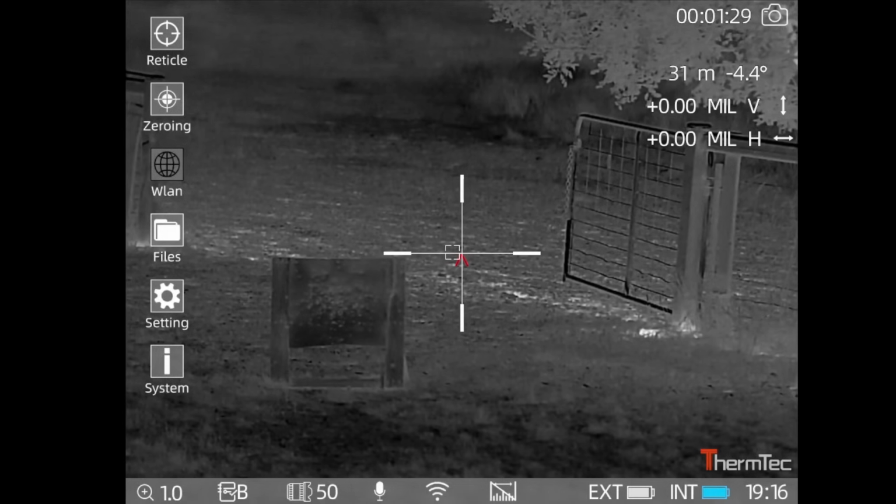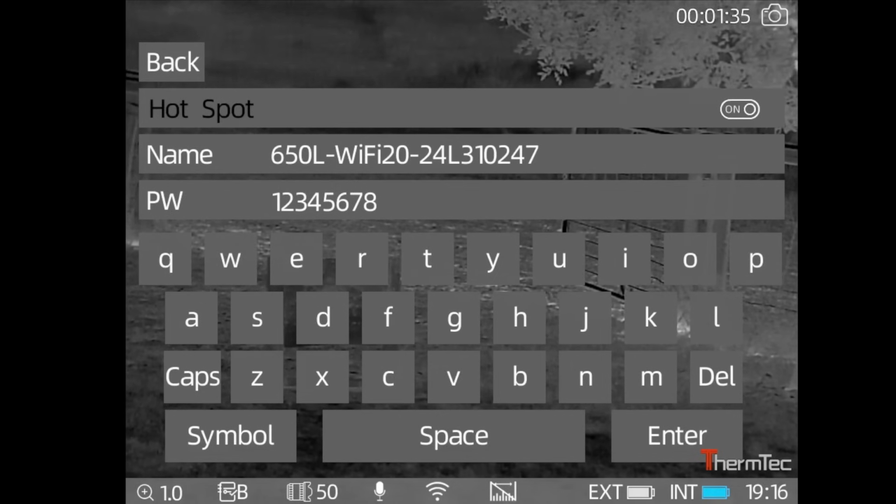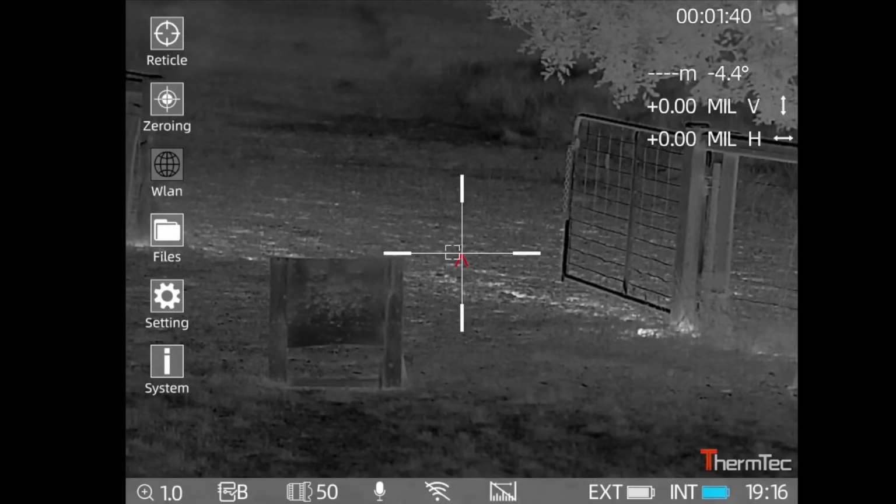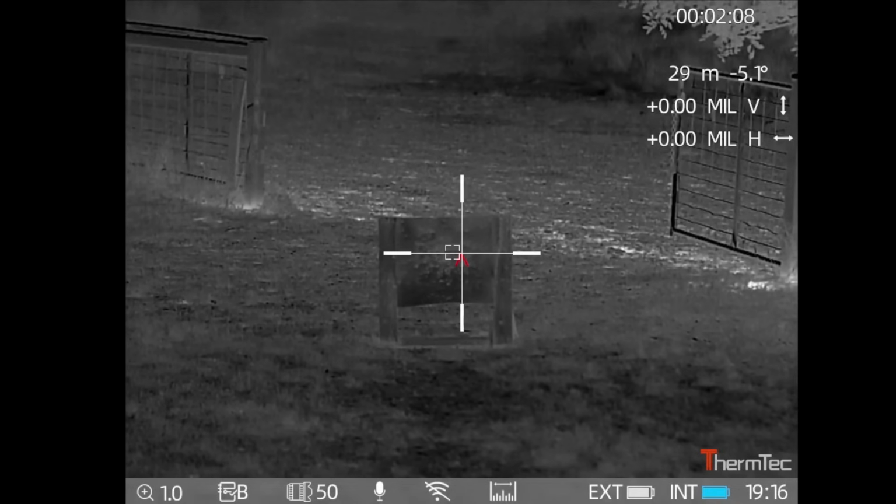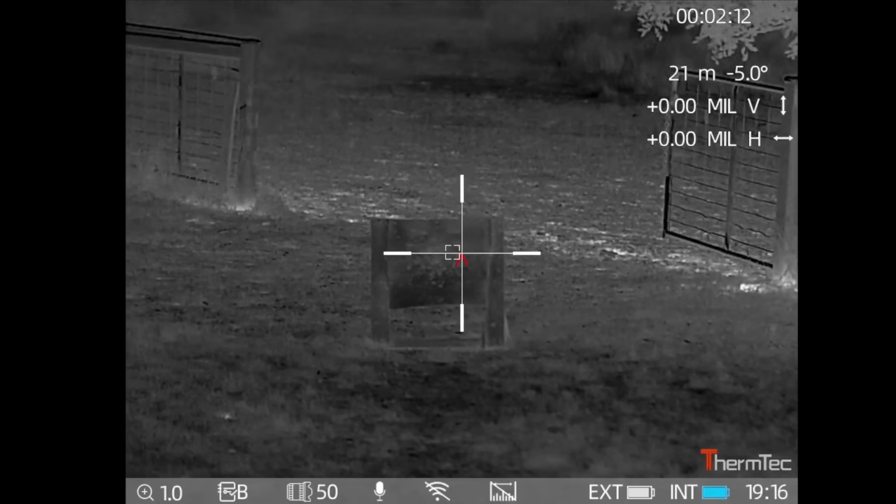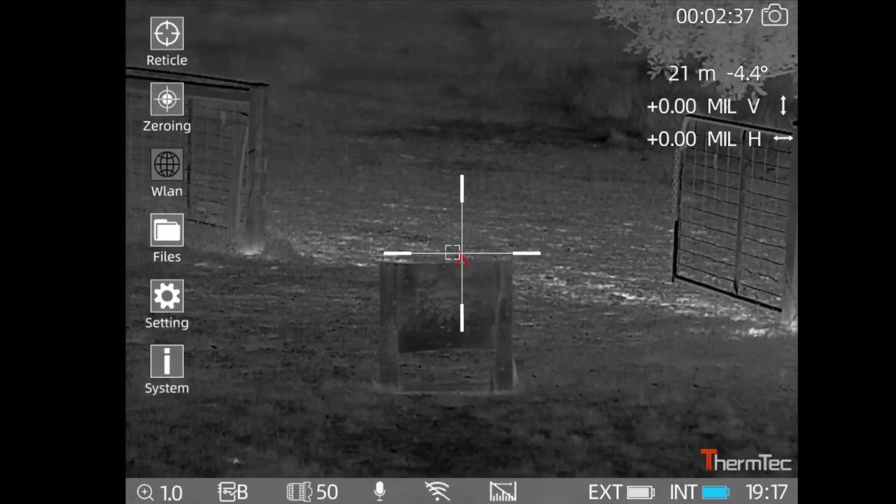You turn your Wi-Fi on and off. I might turn it off for now. Don't really need it on at the moment. Long press out of that. Range mode is if I go back to 21 meters, so you need to hold it there for a bit. It's not the fastest rangefinder. Go back into the menu.